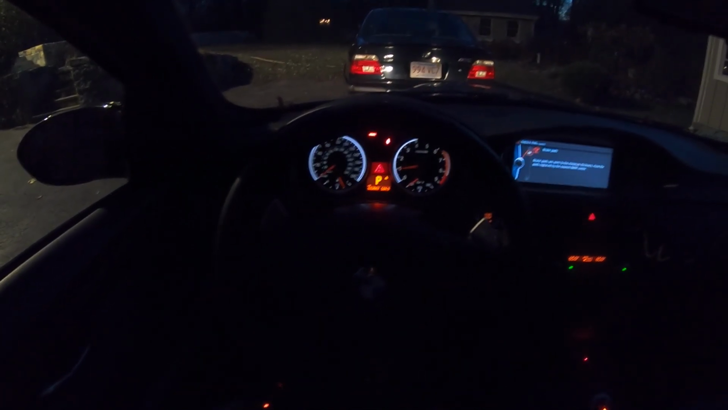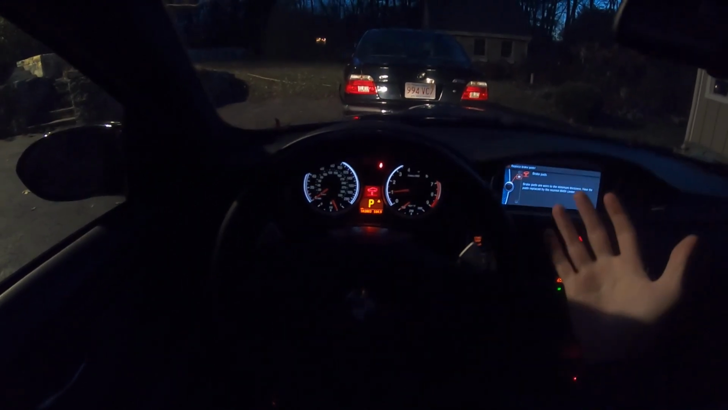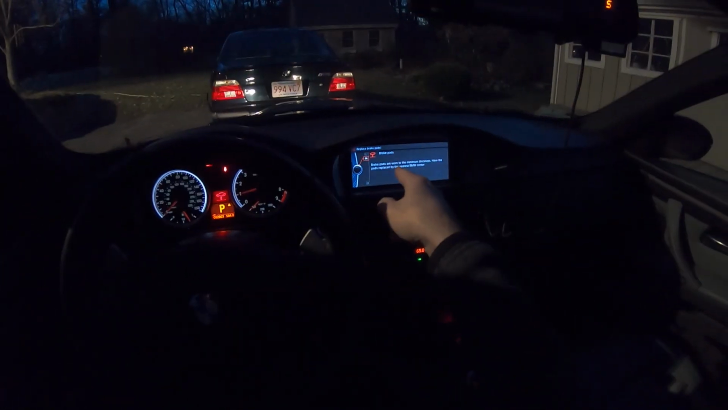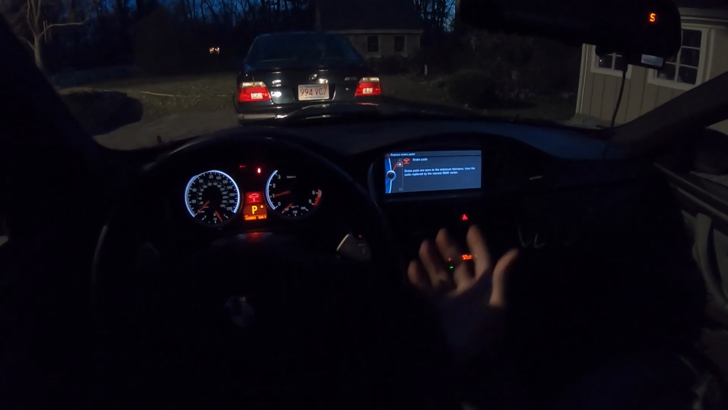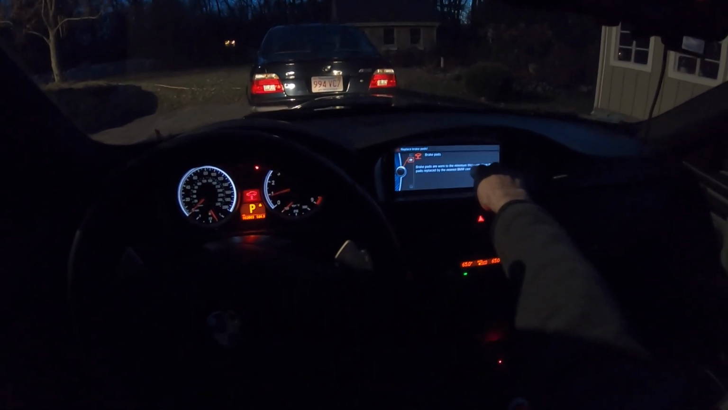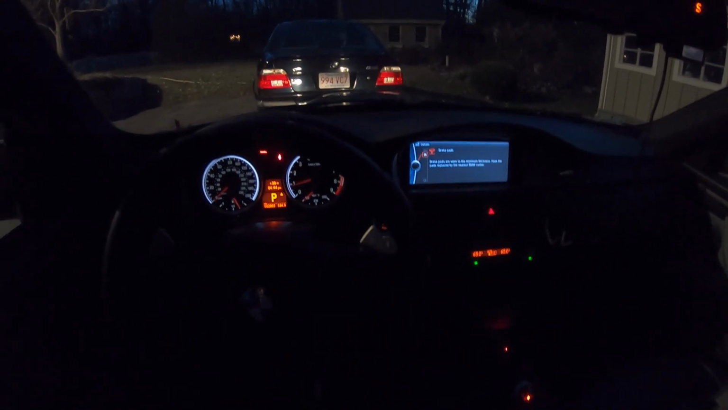Maybe. So 584 miles since the rod bearings were done. And let's start this video with some excuses. You'll see the service thing here, and it's because it wants me to change my brake pads. It says they are worn to the minimum thickness. Have the pads replaced by the nearest BMW center. Absolutely not, ever, never, don't do that. Go to an independent shop unless you're under warranty.